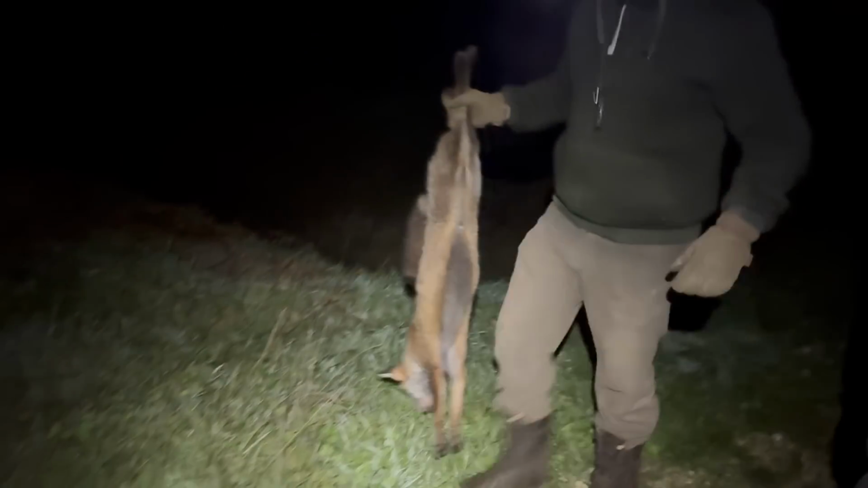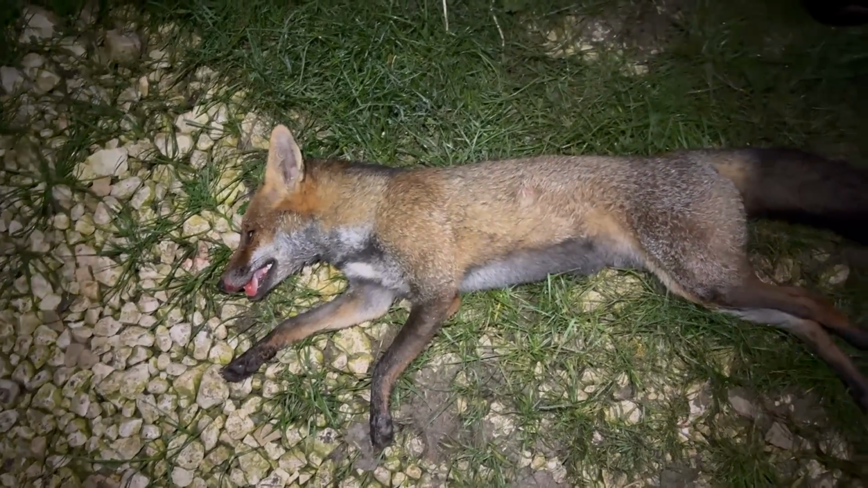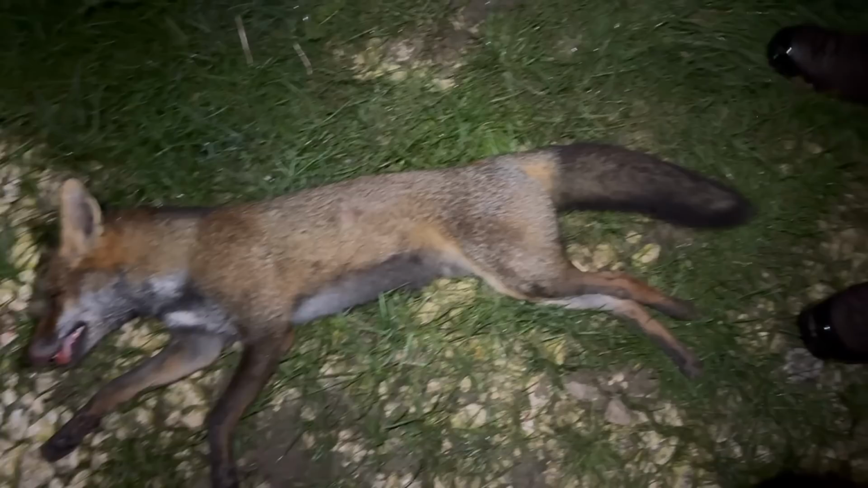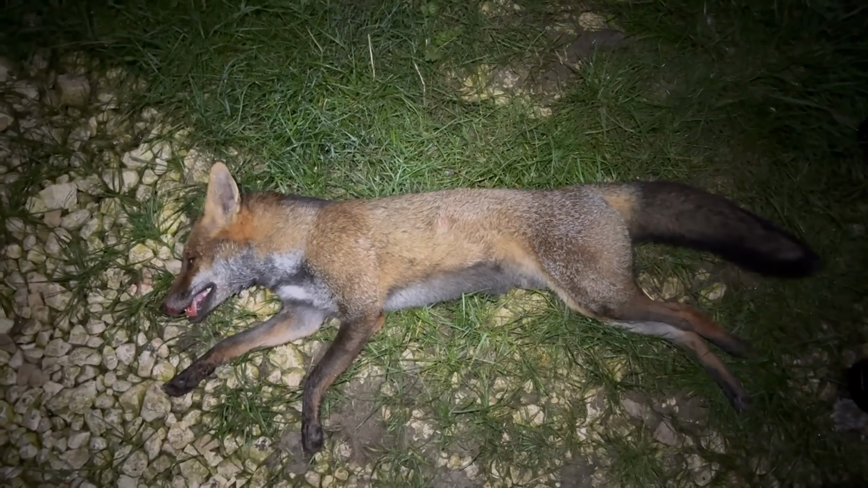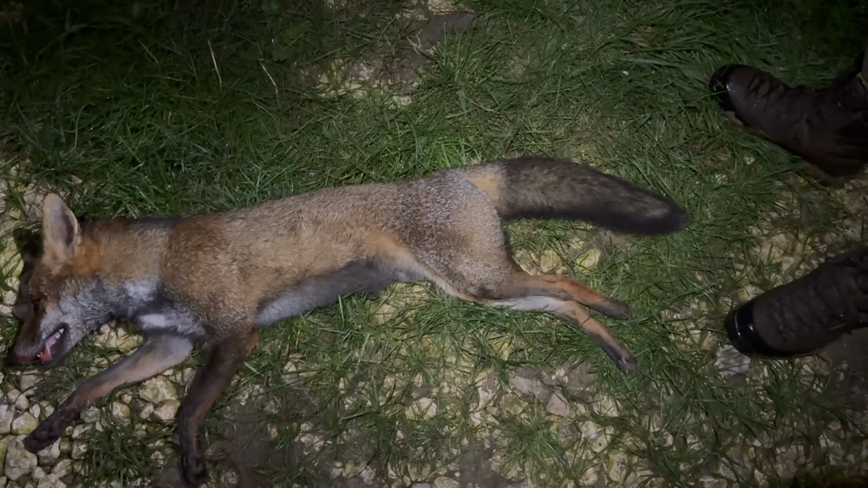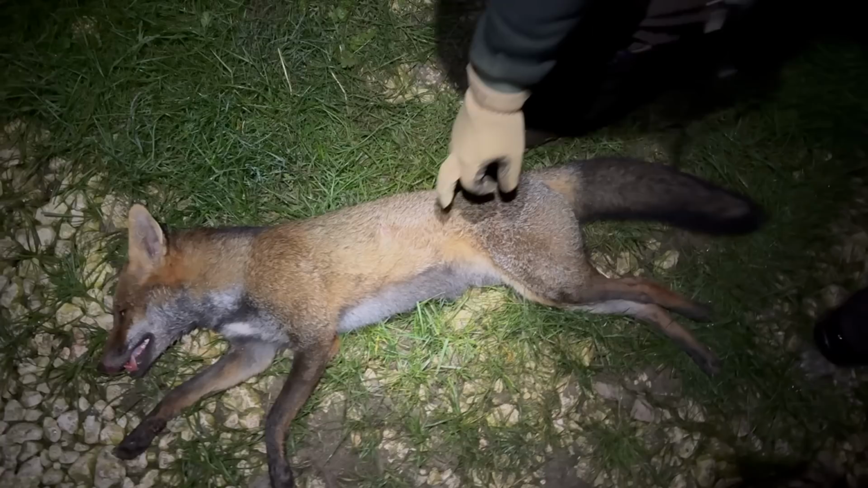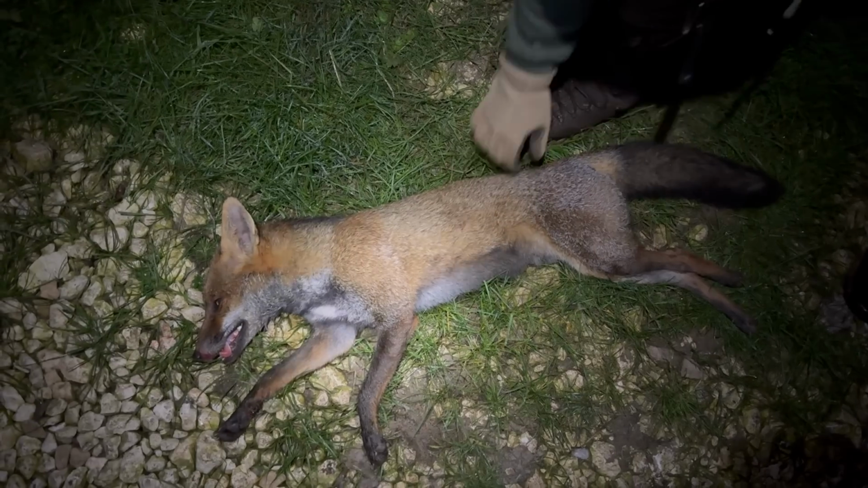That looked like that was quite a long way out there. It's a dark one, isn't it? It is, yeah. Good old bushy tail on it. That is a good looker, isn't it? Seen this one, Andy? Cool, here's a lump. Nice silver colour. Either straight through or... Yeah, well, that's the exit, that end.